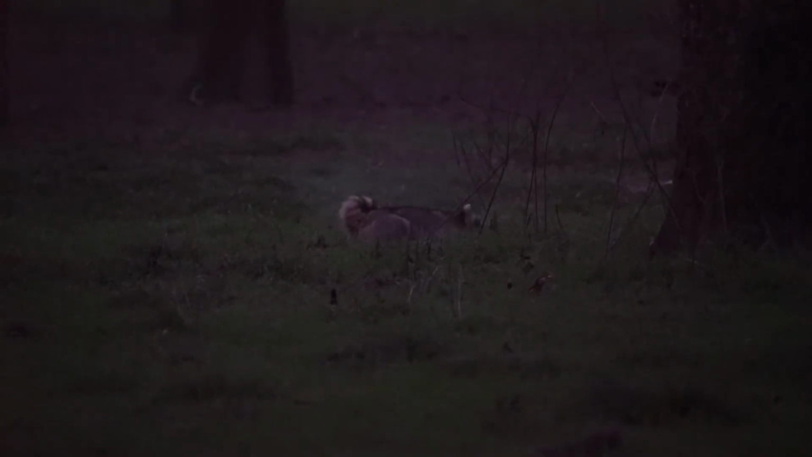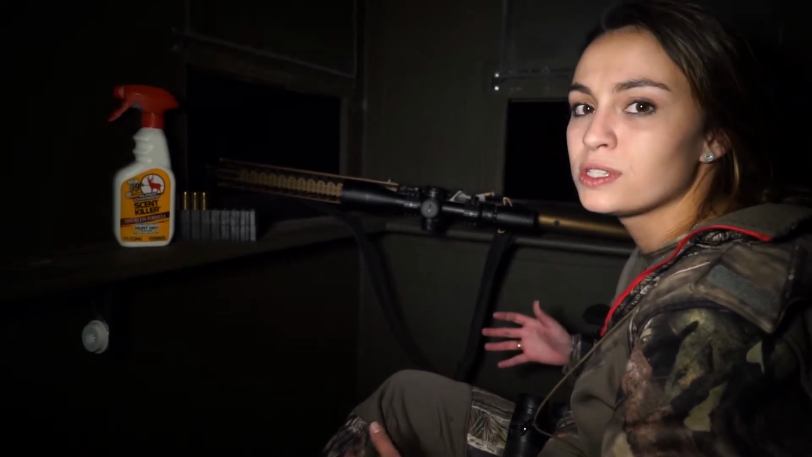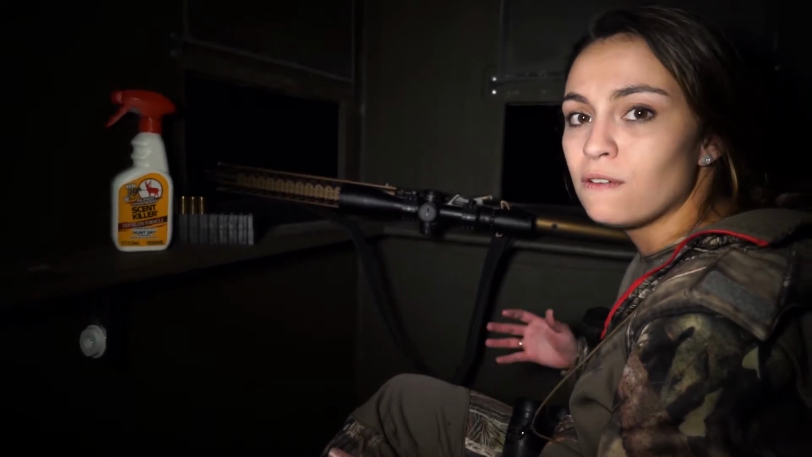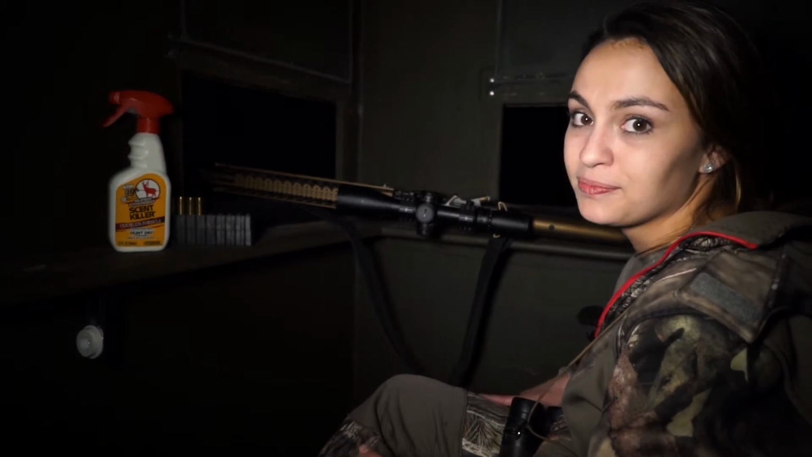All right, so we sat tight until dark after I shot my doe. We were hoping that another mature doe would come in or some pigs because we're on a meat hunt, but that didn't happen. We saw a bunch of young deer, which was still fun. We're gonna go recover her right now, and then I'm gonna have a full freezer.